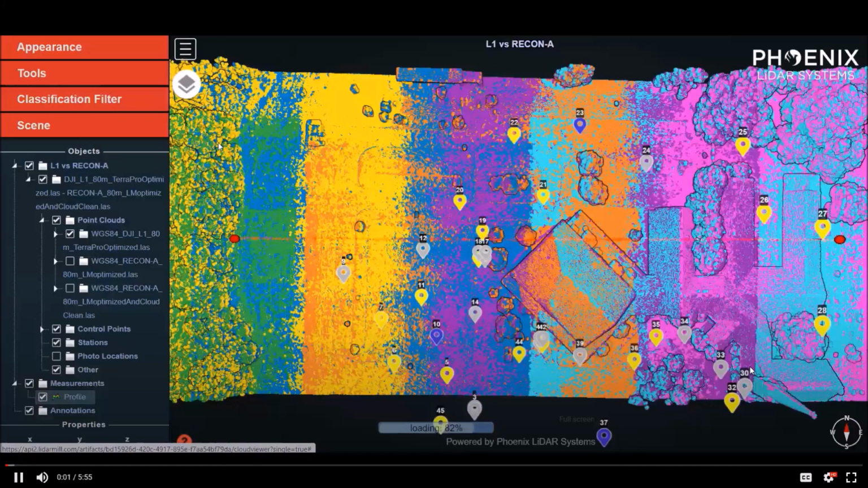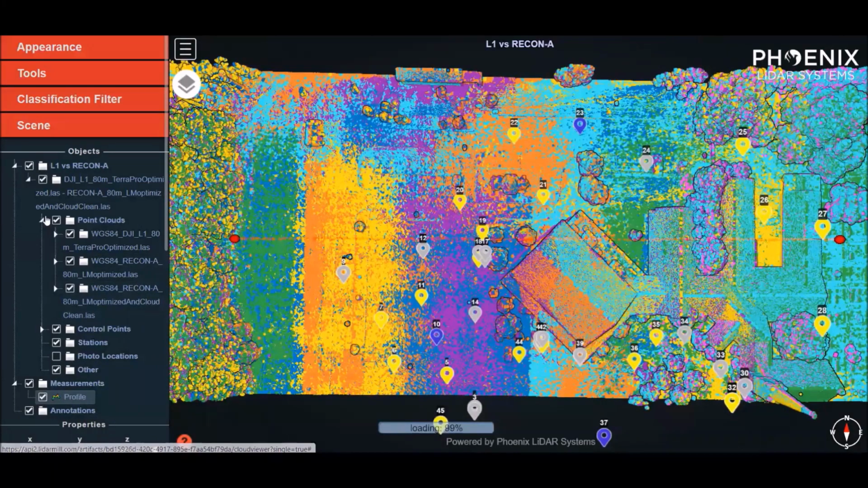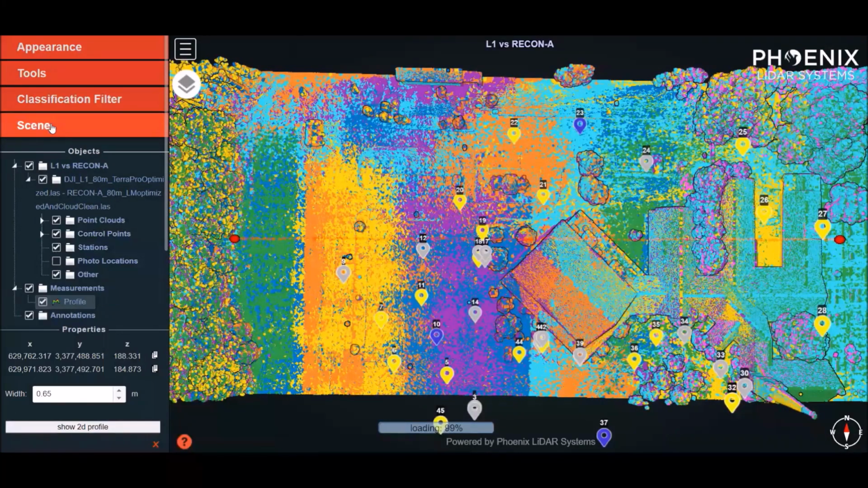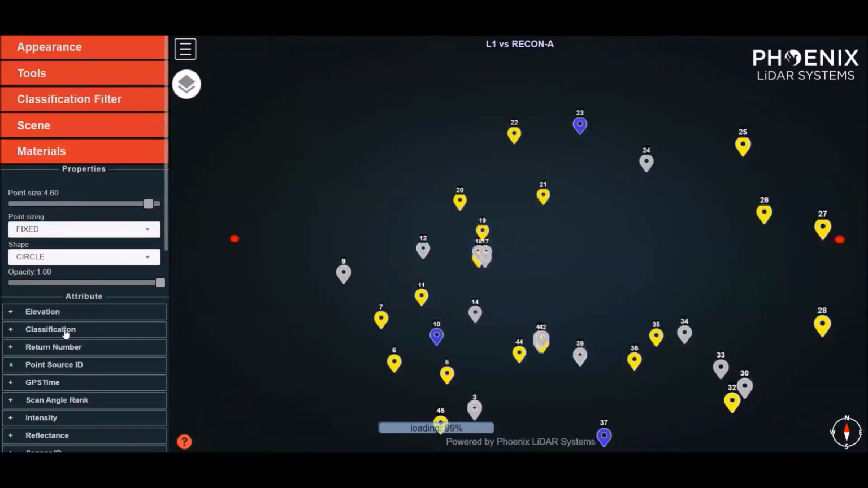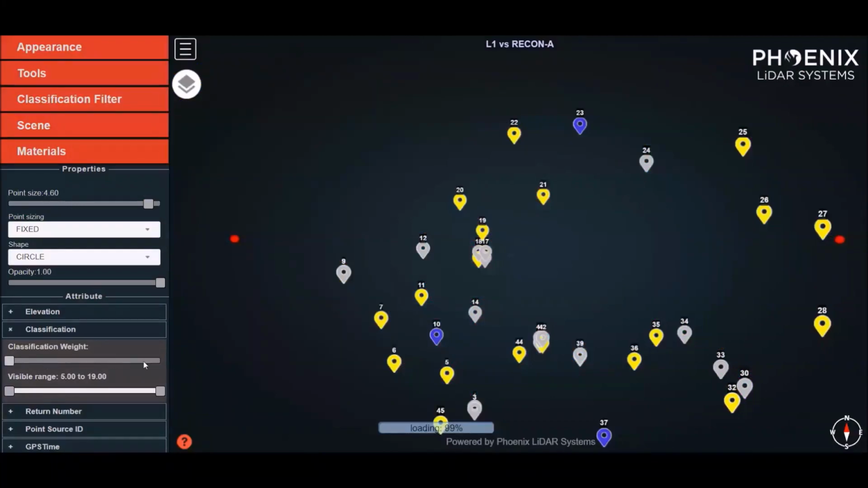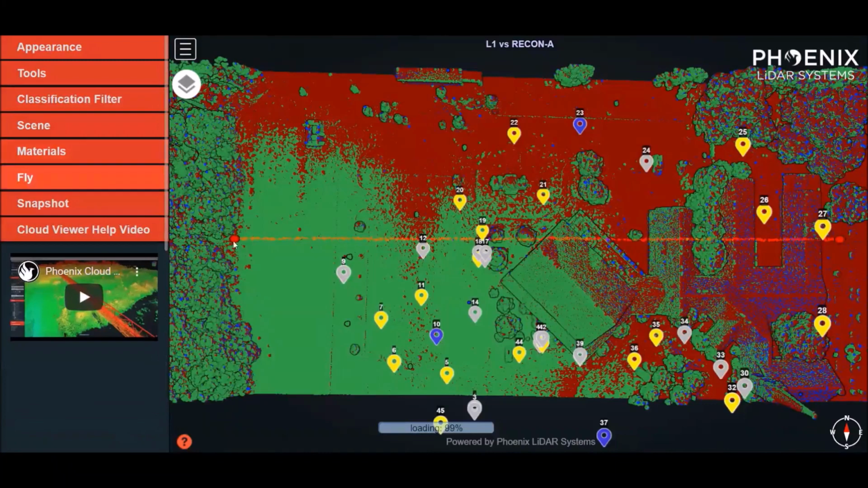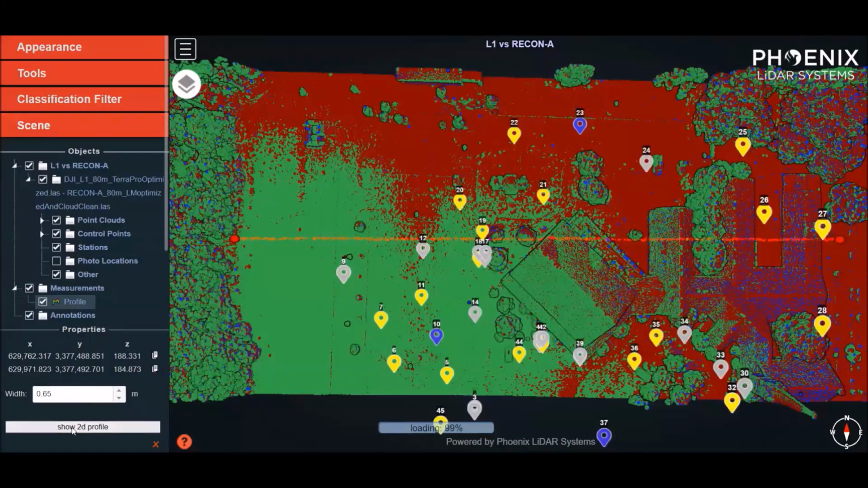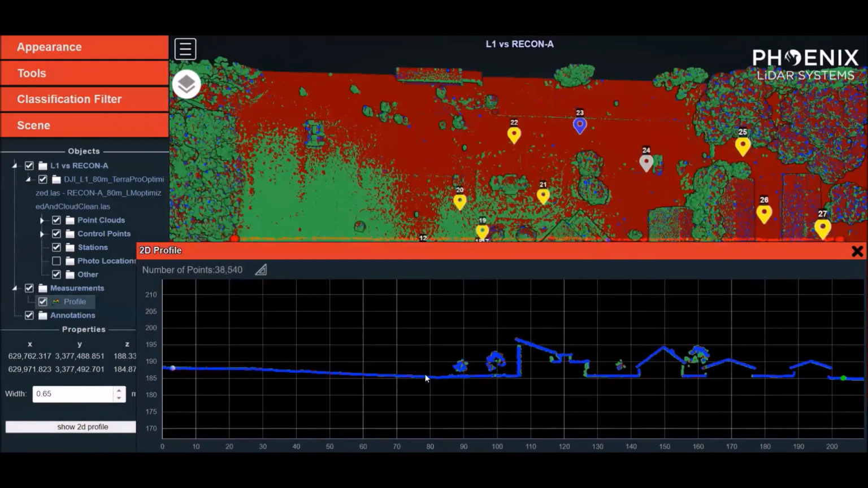Hello and welcome to the DJI L1 versus Phoenix LiDAR Systems RECON-A data comparison. So we've processed 3 data sets here, and right now I'm just coloring this by flight line or point source ID to show you that the flight lines were flown north to south in all 3 data sets. And I've gone ahead and classified each data set to a different classification and colored by classification. That way, when we take a profile, we can easily distinguish between the 3 data sets.